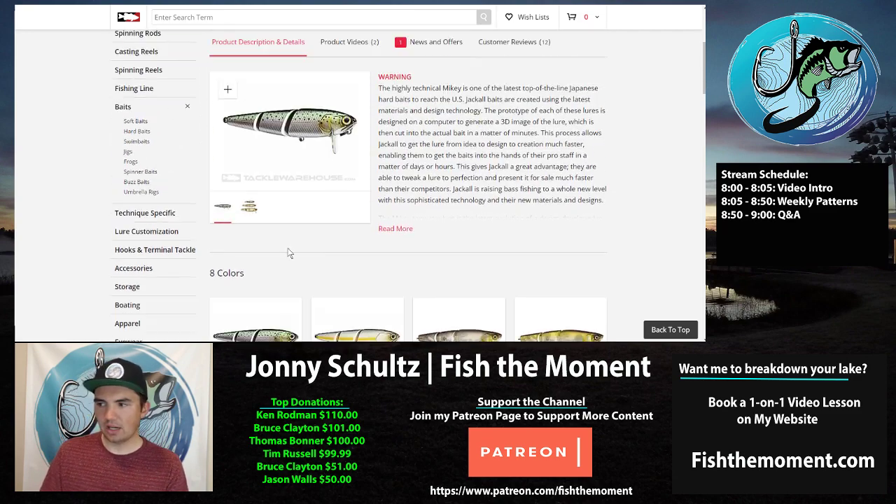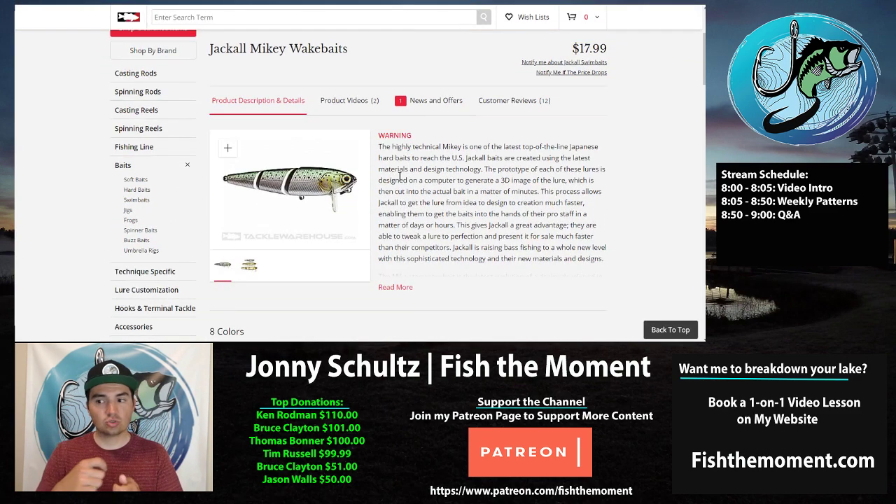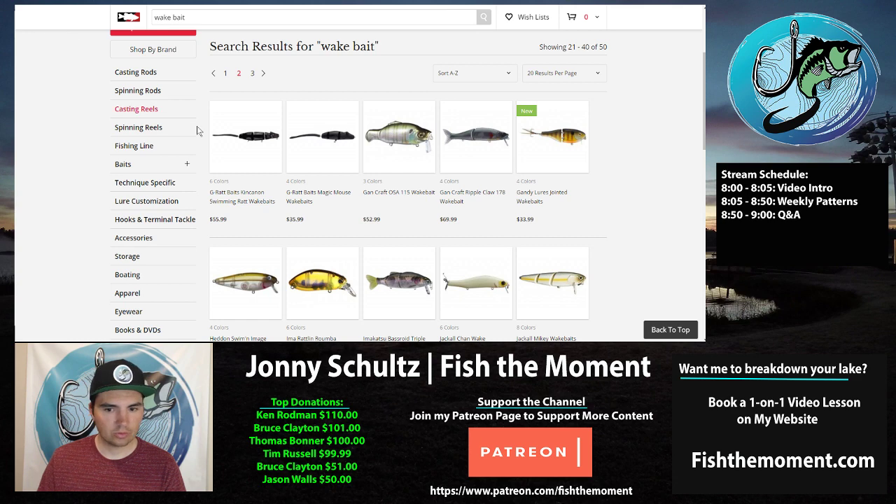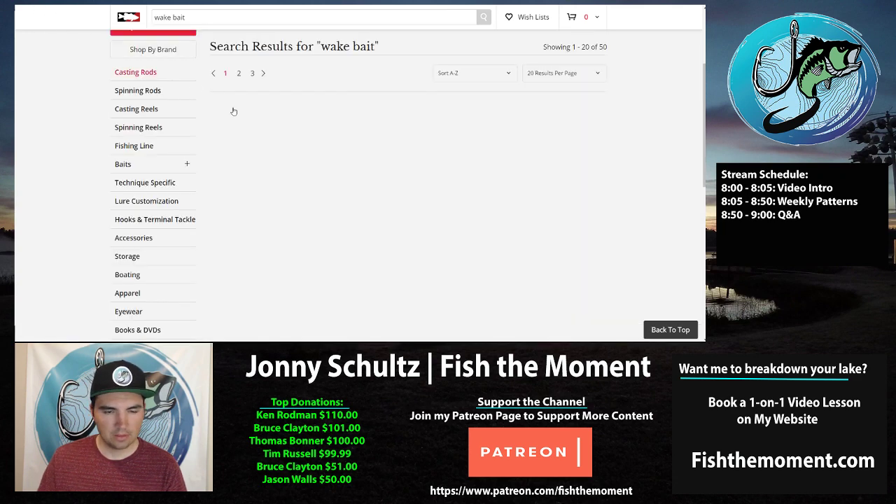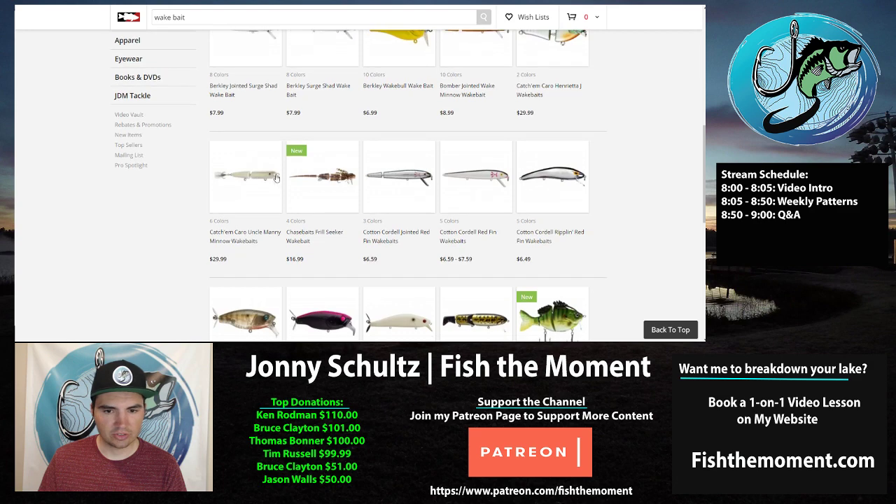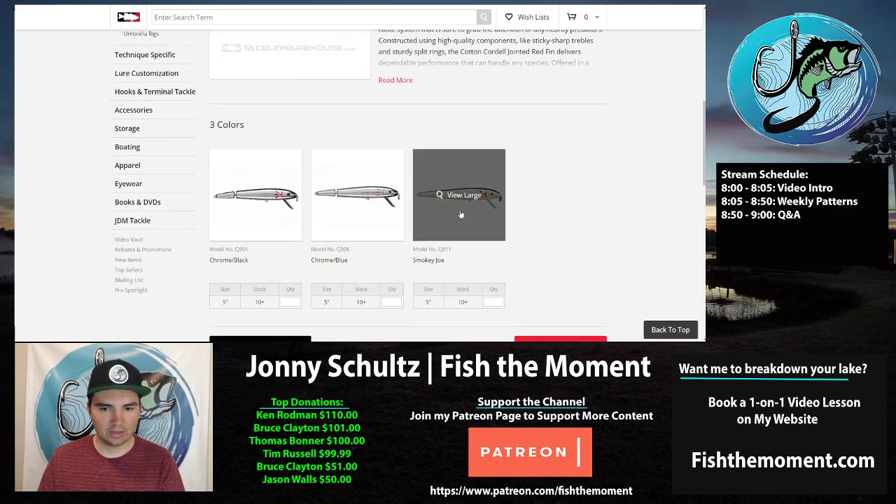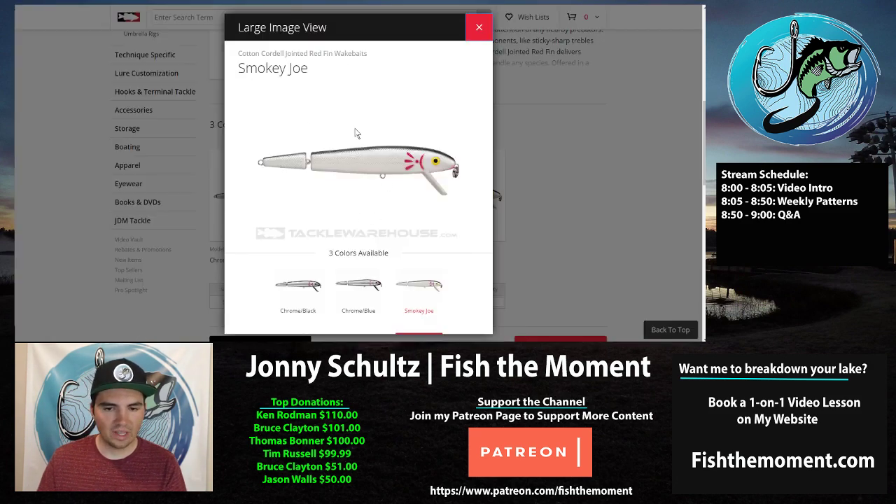Basically, with this wake bait, you can just slowly reel the handle, and it'll call those fish up out of that deep water in the clear water really, really well. It works better for me than a walking bait like a Sammy or a Zara Spook. And then the other bait that I also throw is a classic bait, the Cotton Cordell jointed Redfin. This thing is just a really good classic bait, and I throw it in the Smoky Joe, this white bone color one.